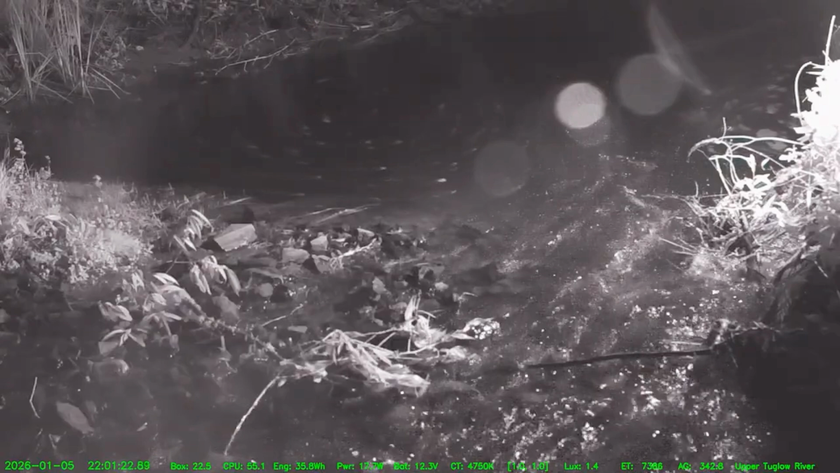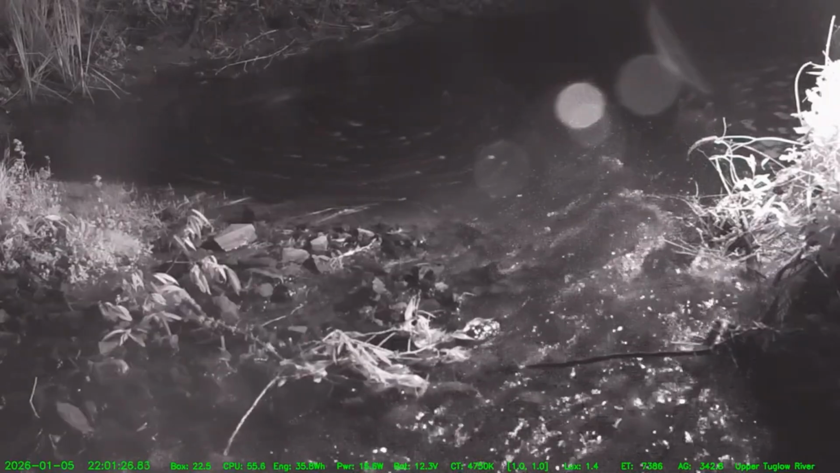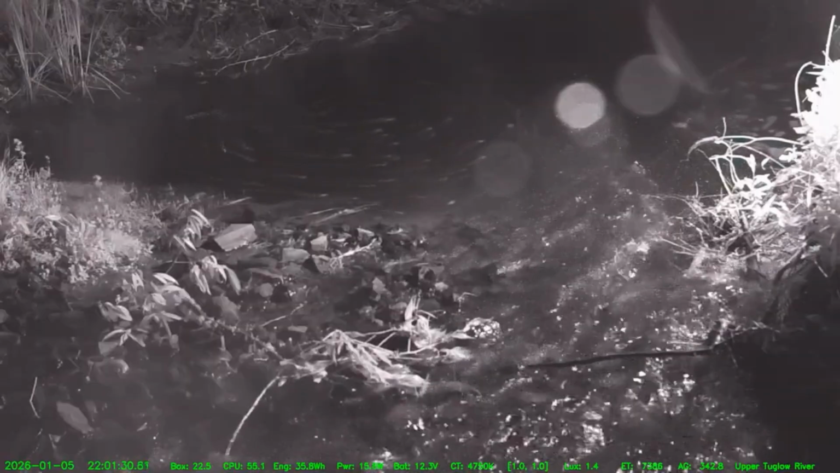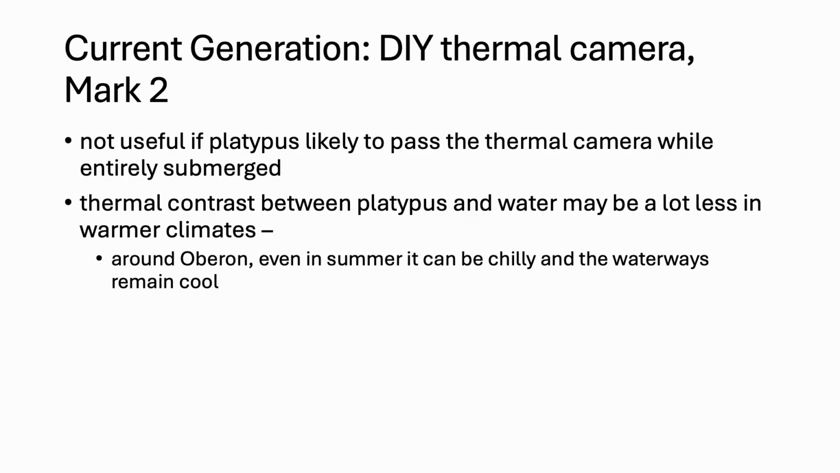But here is exactly the same platypus at exactly the same time, recorded with the near-infrared camera, doing exactly the same thing, but you can see that the vision of the platypus is not nearly so clear, and that could be mistaken for a fish, for instance. But we know it's a platypus because that's exactly the same animal at exactly the same time as on the thermal. So, a few limitations of the thermal cameras.